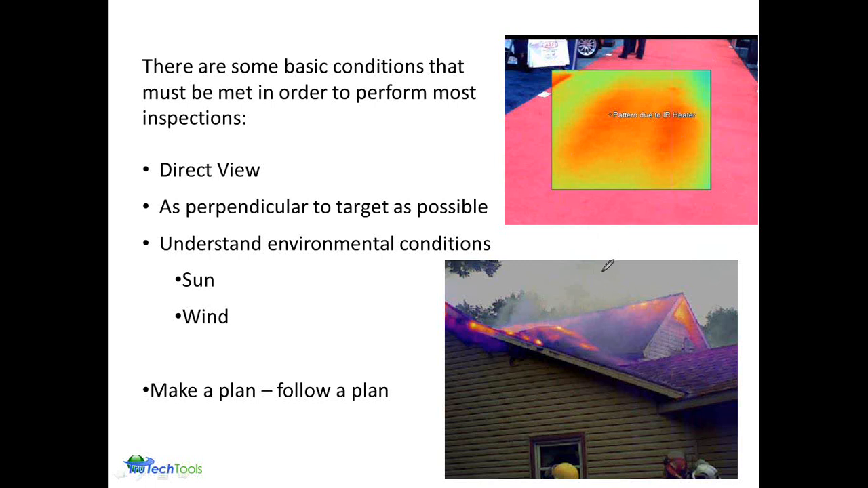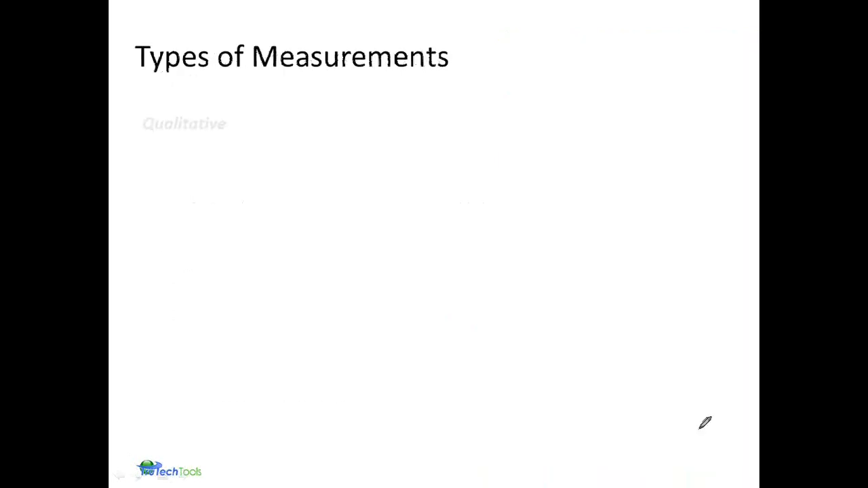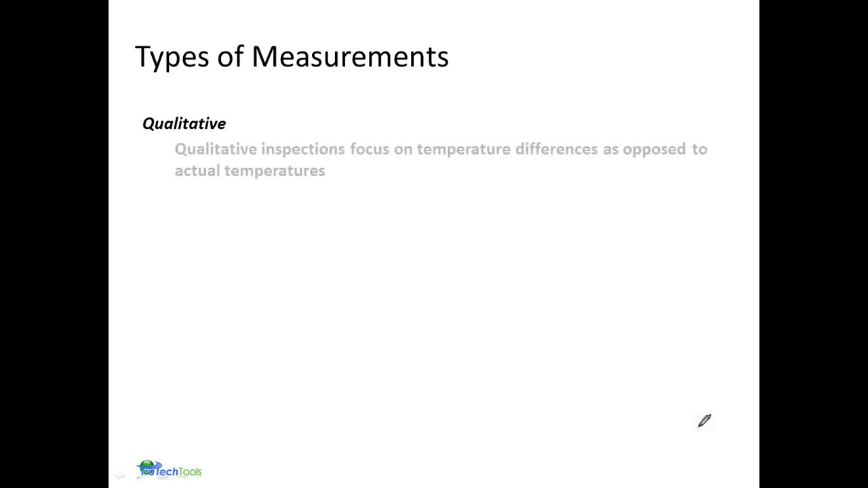The image on the lower right is a house that's currently burning. Although these aren't visible flames, it's just the heat pattern under the surface that we're actually seeing. Of course, there's some visible smoke there, and these are the firefighters down here in the lower part of the image.